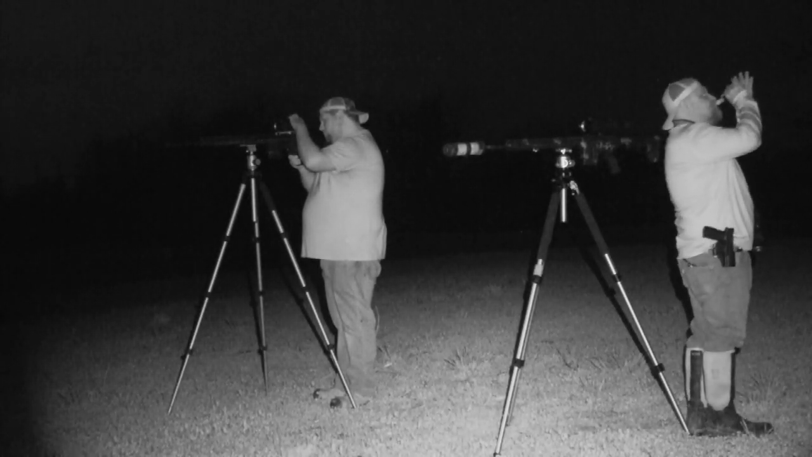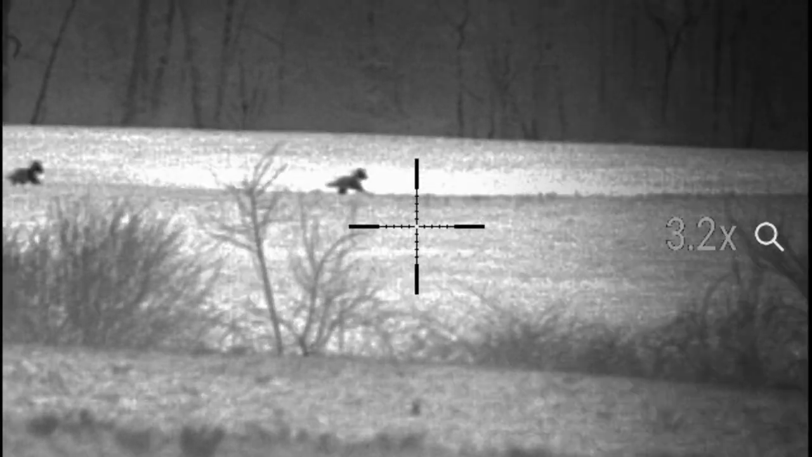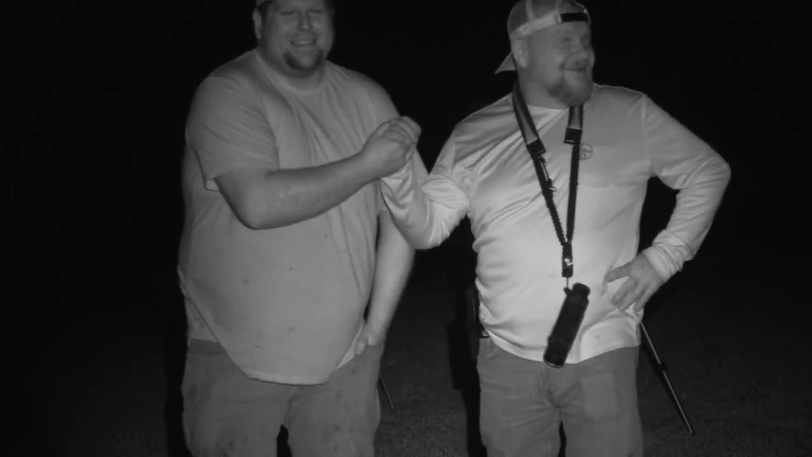Came on the run. We were just talking about having hard chargers this year and how we haven't had that many, and we just had 3 hard chargers. I mean, come barreling in 250 yards. I got 2 on video, but I didn't see the third. I'm positive there's a third. We'll talk about this more when we go pick up coyotes. Dude, that was awesome. Freaking hand calls. How about you?